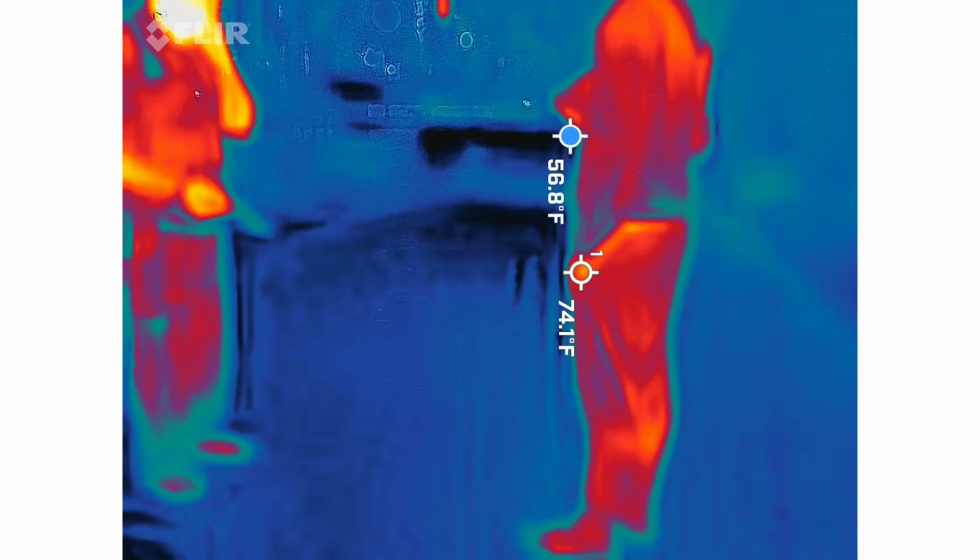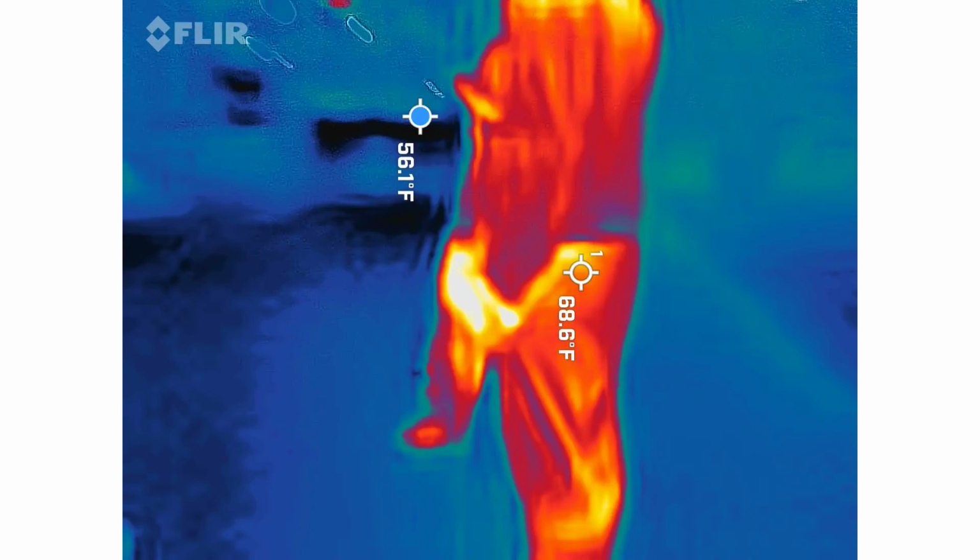On the opposite side, right as we walked in. Wow. Are you hearing it? 35.2. What was it? 35.2. Wow. Okay, 26.1. Okay, it's like over here. Where is it coming from? Because I don't see any electrical. Yeah, they don't have any.